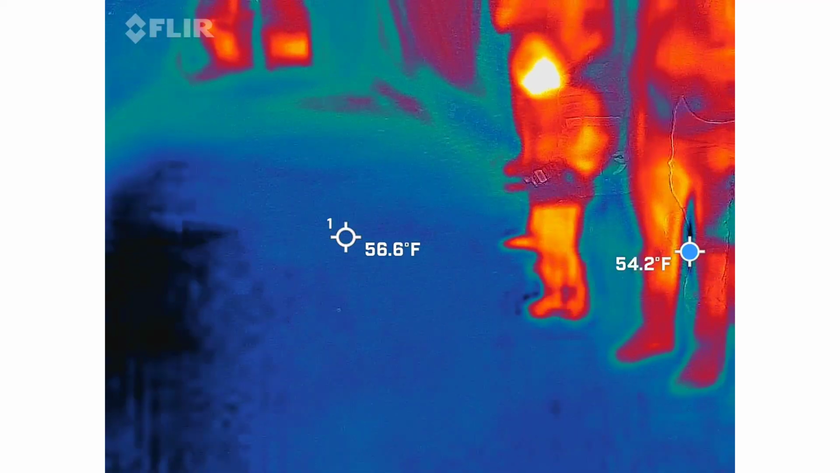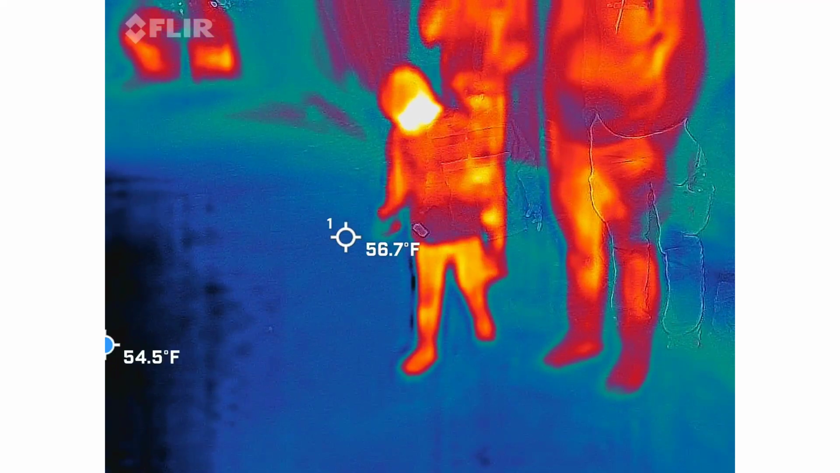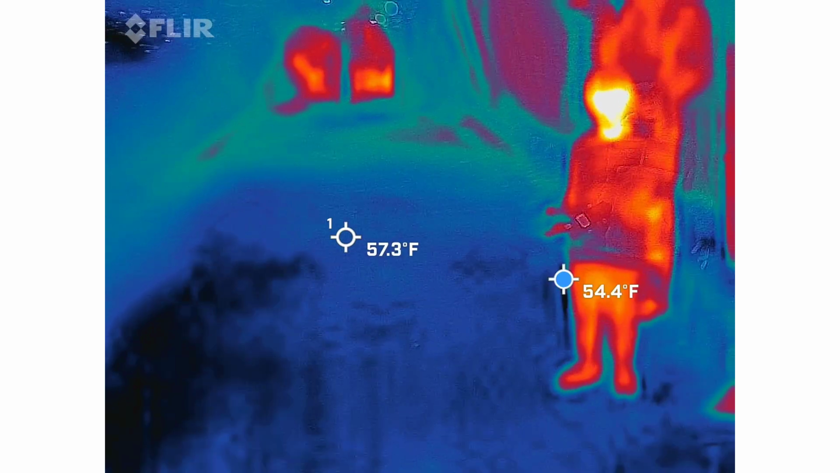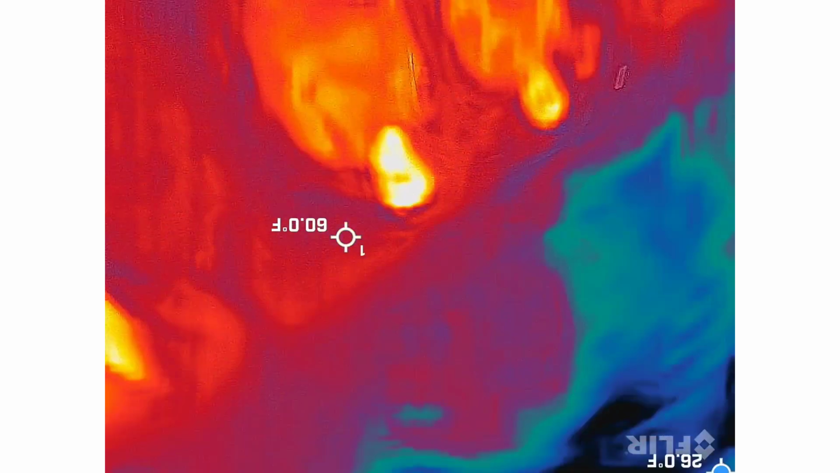By the way, the camera is now on your right, which means it's going to be upside down. Stop your video again.